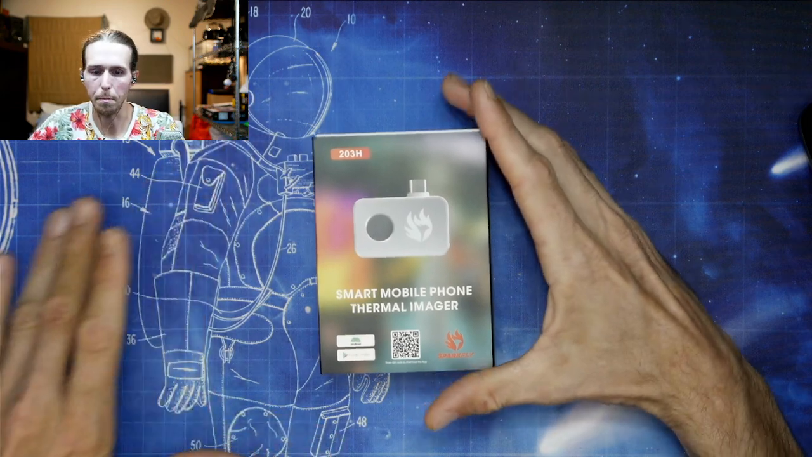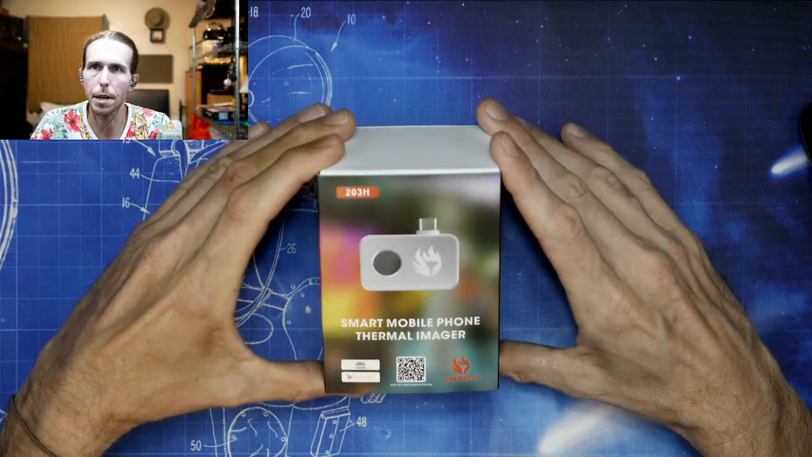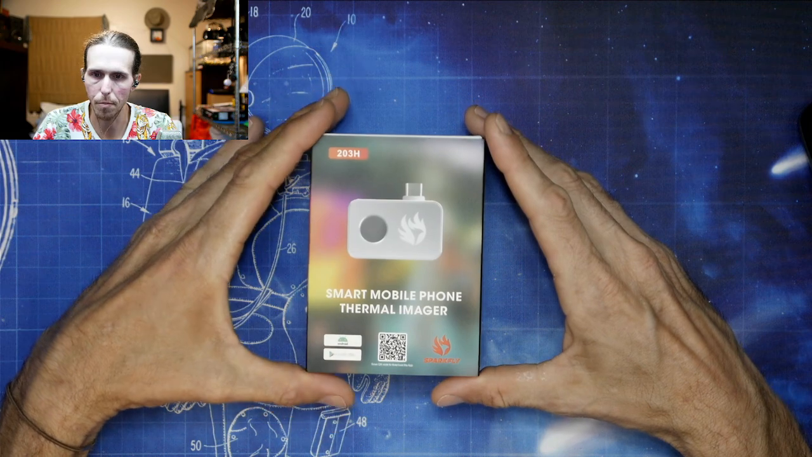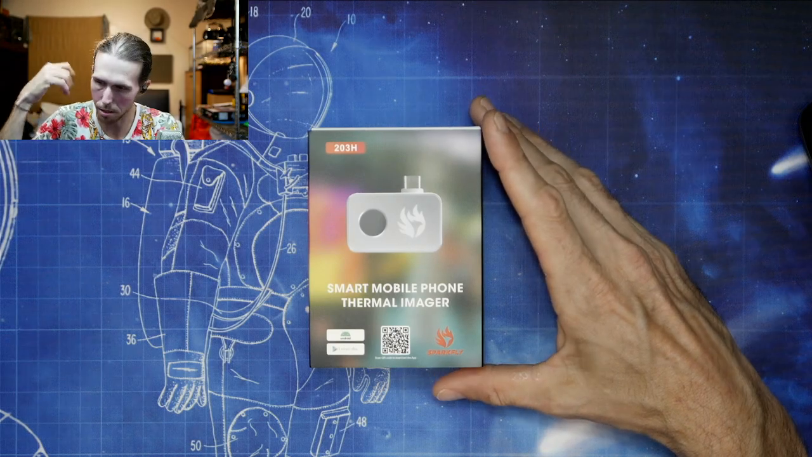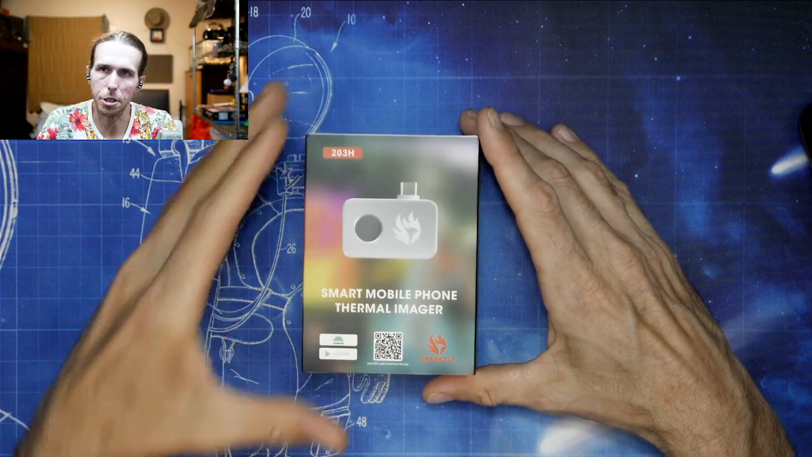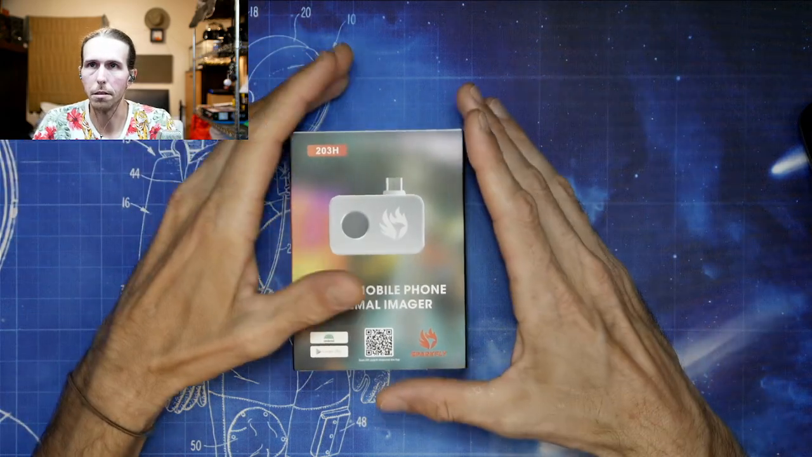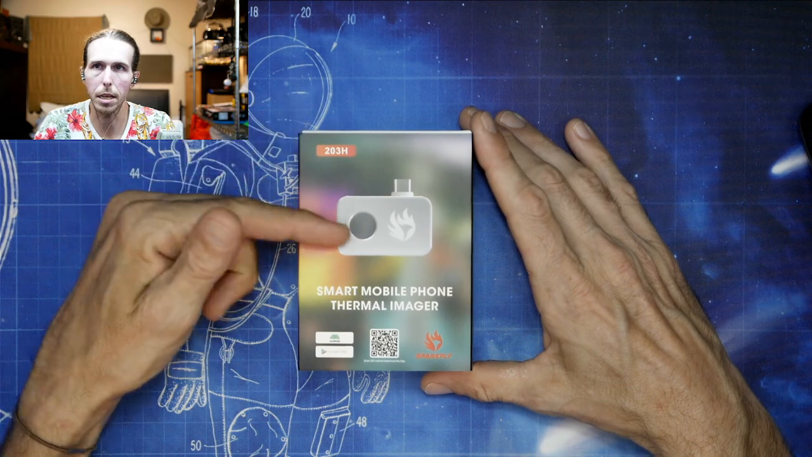So what can you do with it? You can detect AC leaks. If you have leaks in your vents, for instance, we had rodents up in our ceiling for like a week or two, and they chewed through some of the vents. So to detect the leaks, you can use this for that. You can use it to detect leaky pipes.